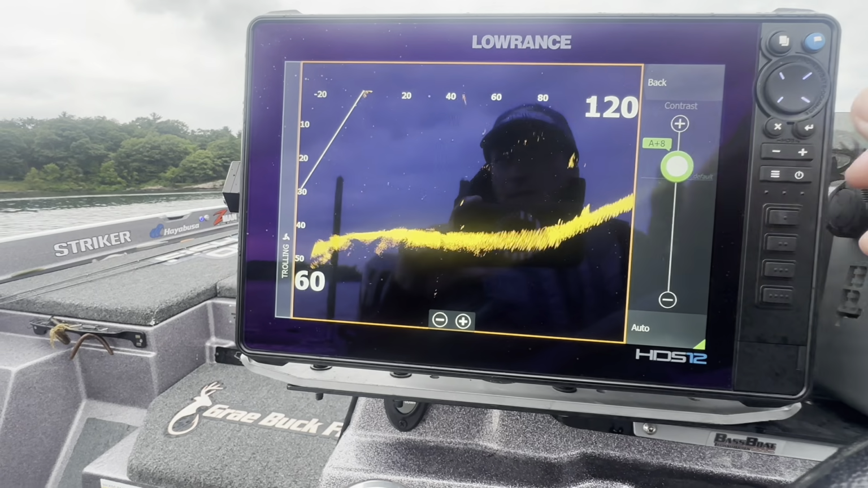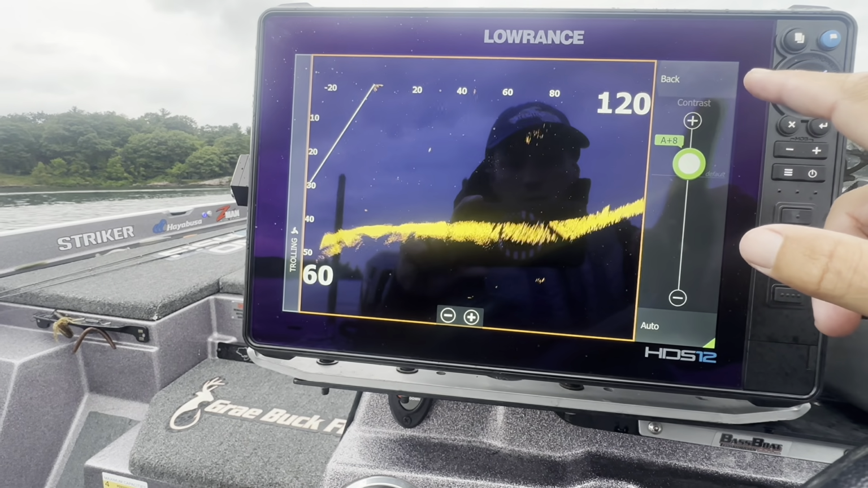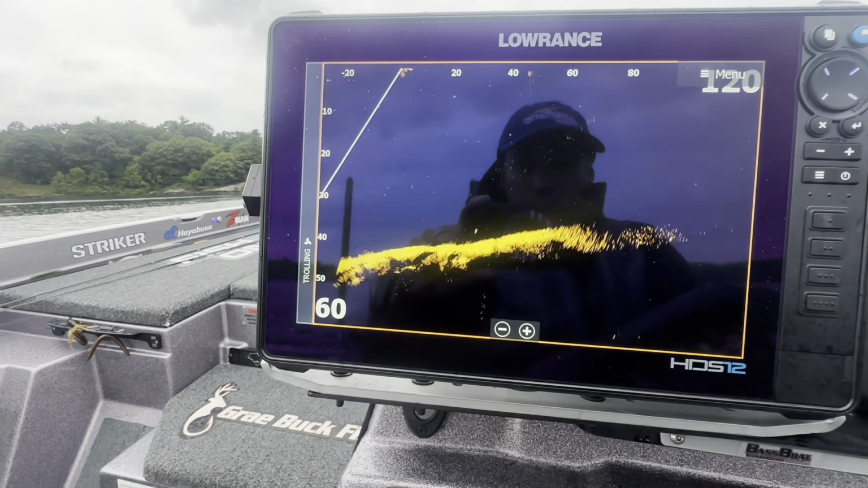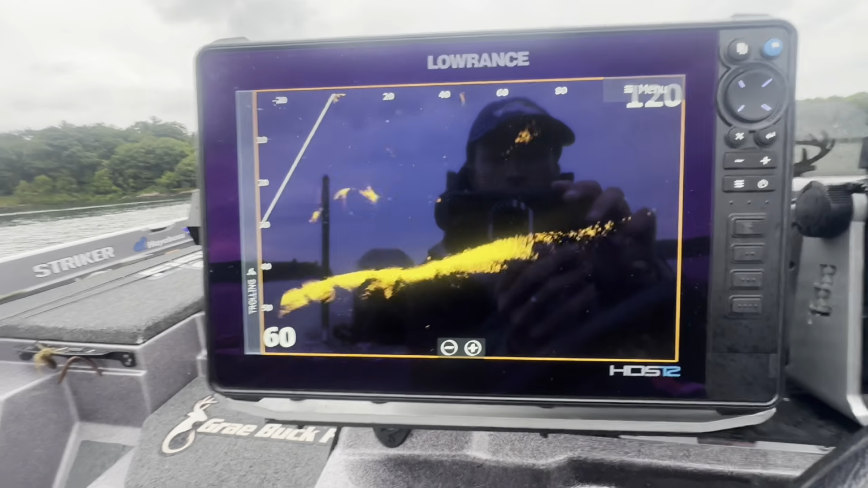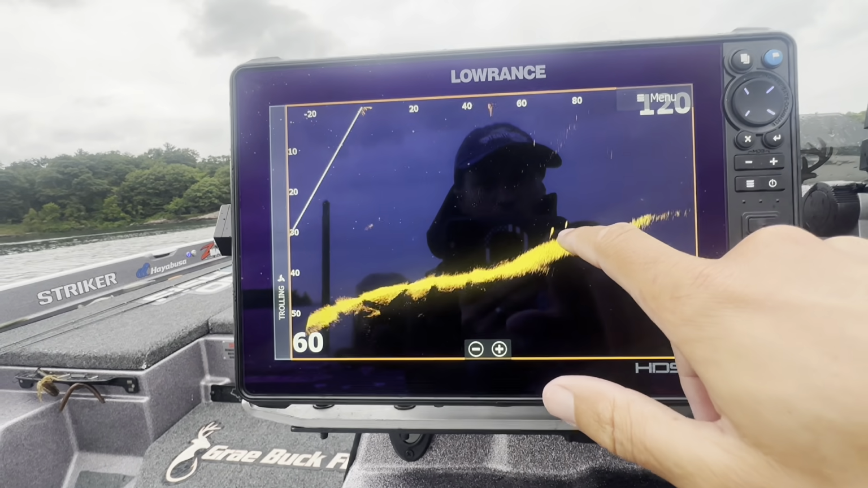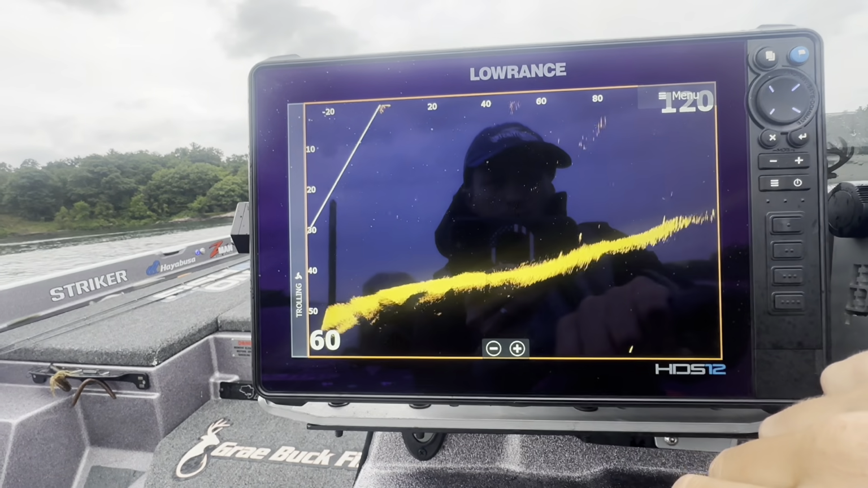Clearer water, it seems like you usually need to bump it up. Dirtier water, you'll keep it the same or back it down a little bit. That was not a bass, that was something big sliding around. Probably, I would guess, a big drum maybe? Walleye, those ones look like bass right there, those two.